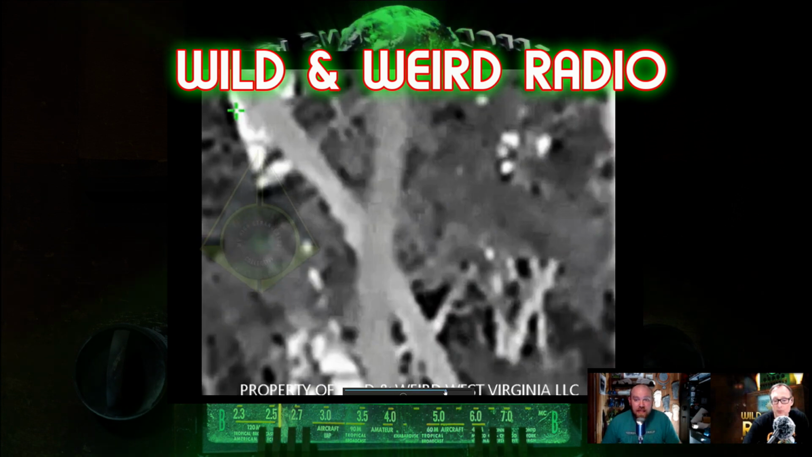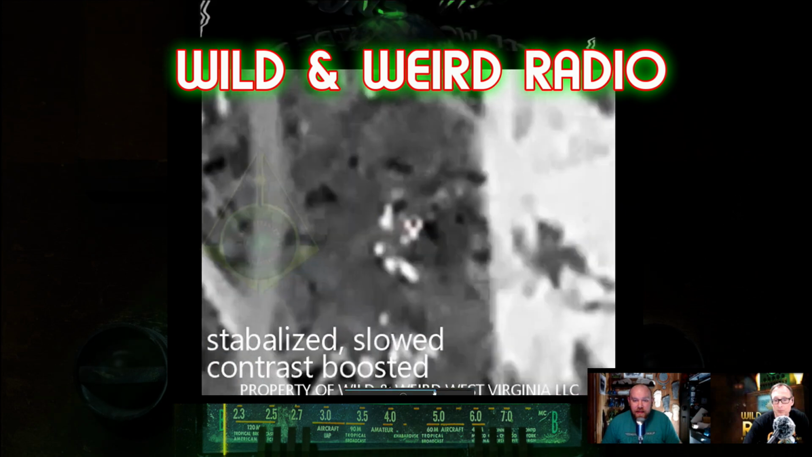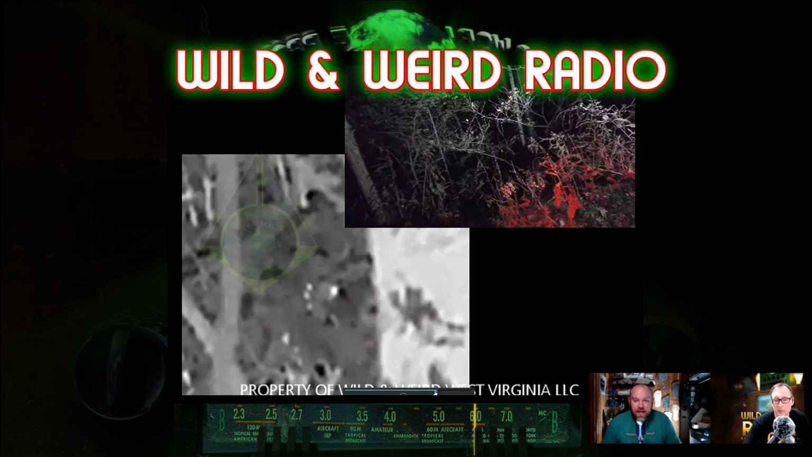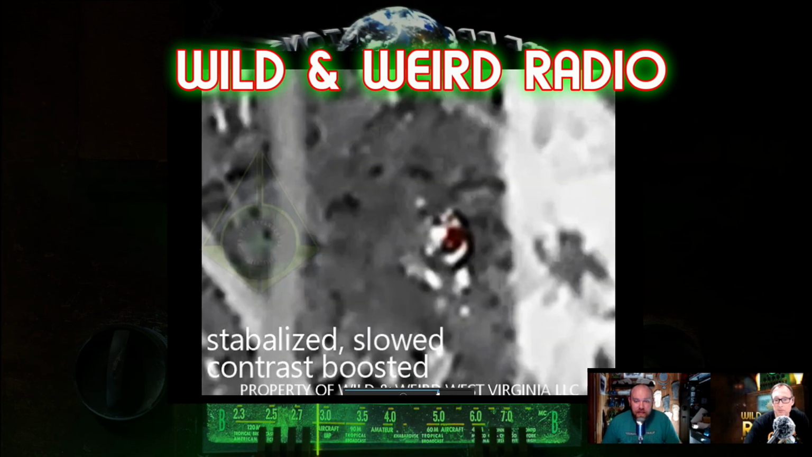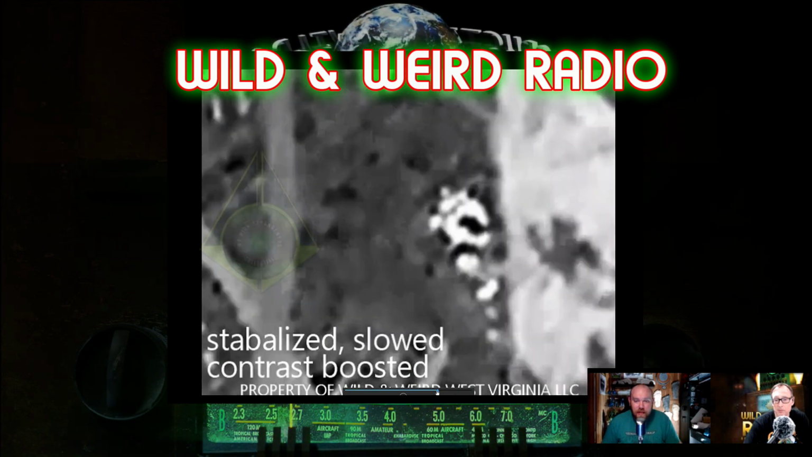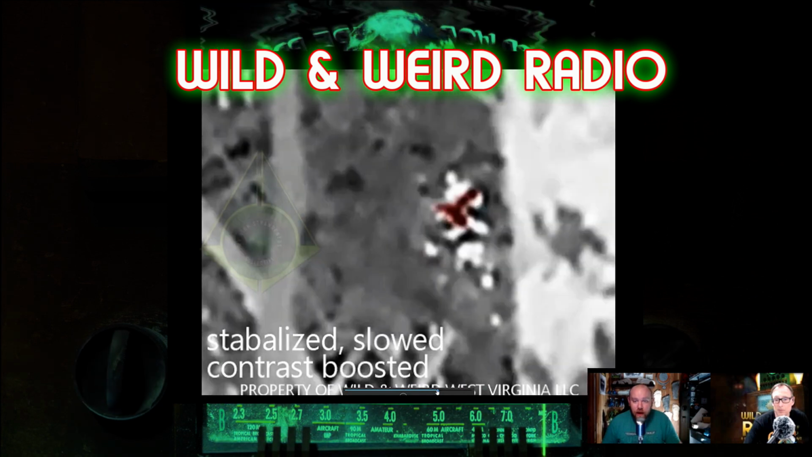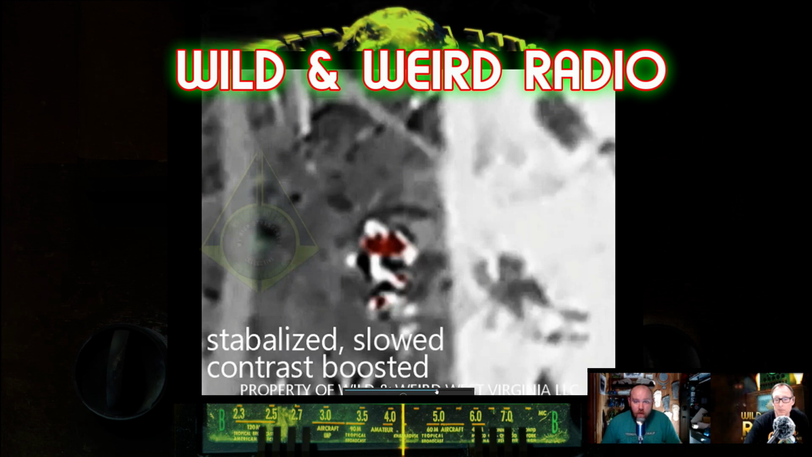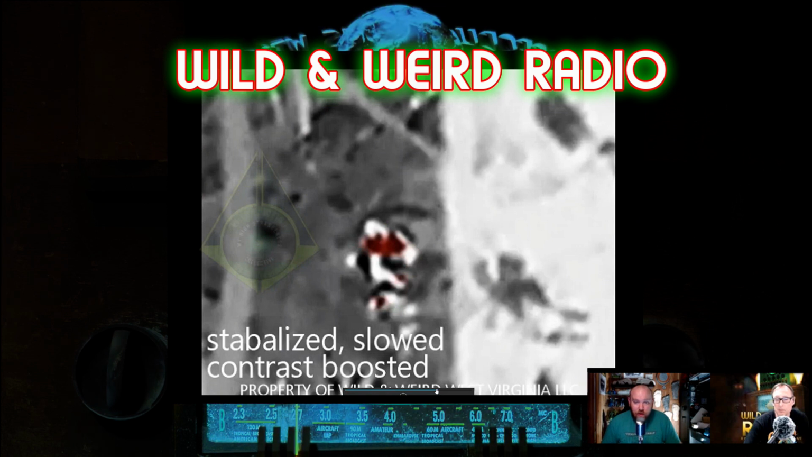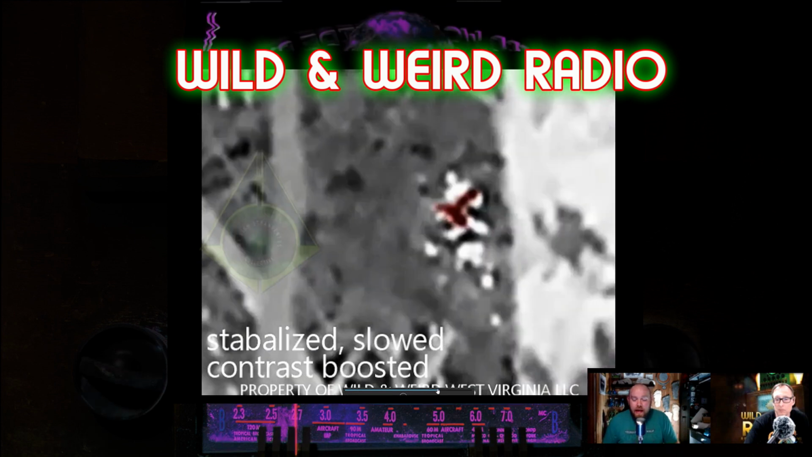You can see the legs clearly. And back it up there. Yeah, okay. So you can see the legs very clearly as it steps away and moves. The center mass is the hottest portion, which is why the red hot is keying in there. Now, when it steps away, you can make out where the shoulders and the head's at.